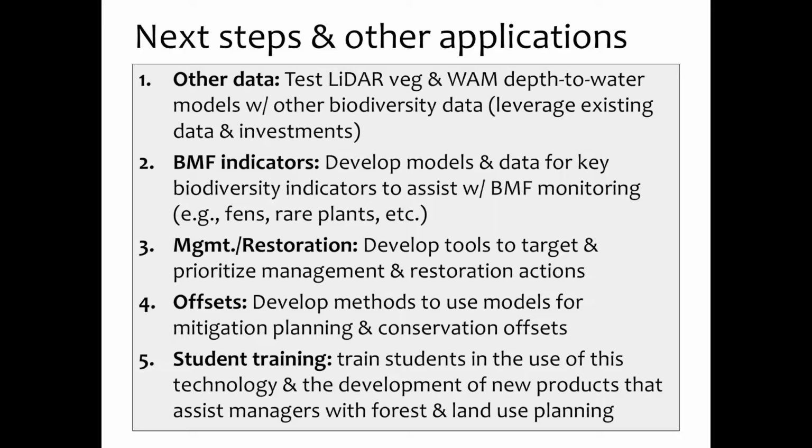Management and restoration: tools and targets to prioritize and do restoration actions. I gave you an example, like the Blueberry enhancement model, offsets, same principles. And the more that we use this, the more that we'll have people trained to take advantage of the data sets, and the student training and opportunities to collaborate are important for integrating within provincial land use and forest planning.